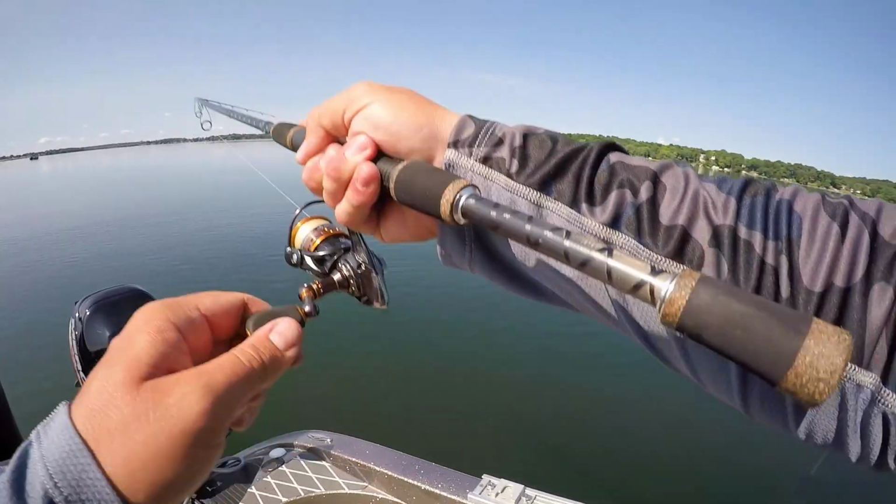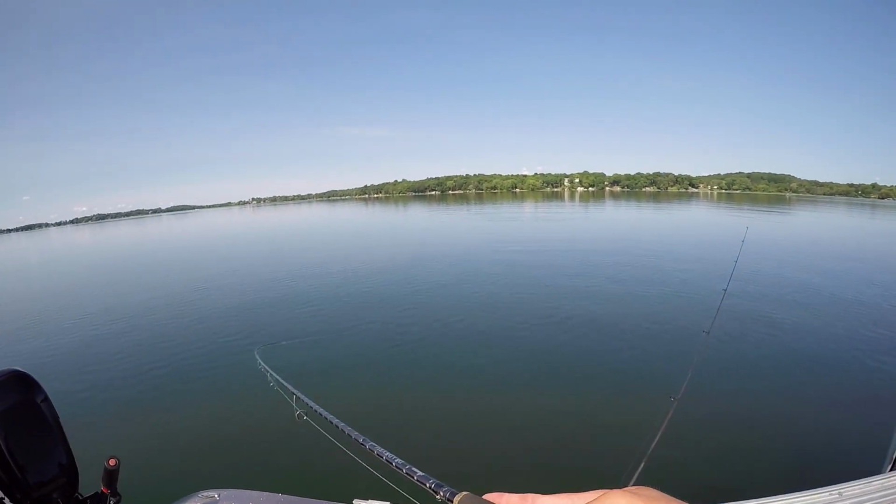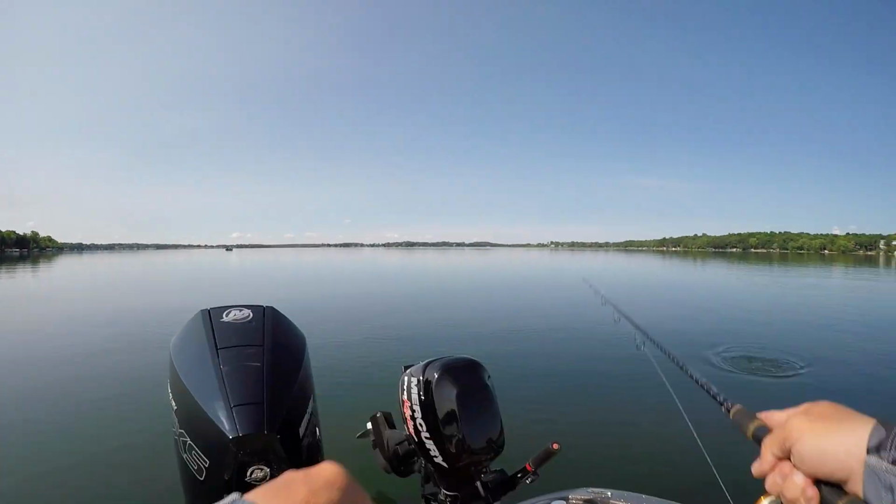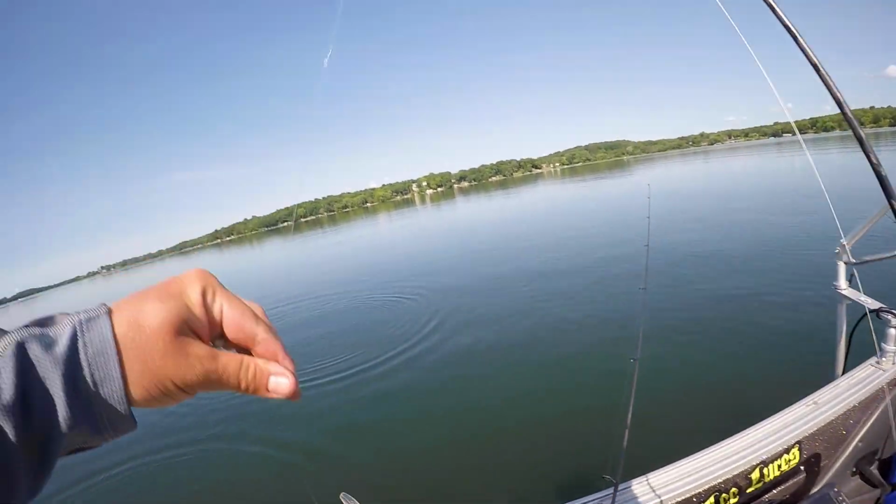There's one. Oh, he's off. There's another one. Oh, there's a bunch of them. Oh my goodness, guys. There's like 10 of them right there with that fish.